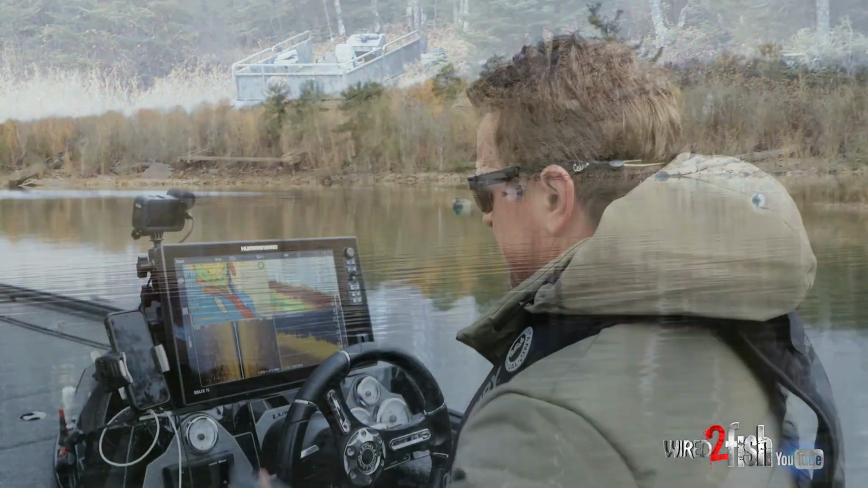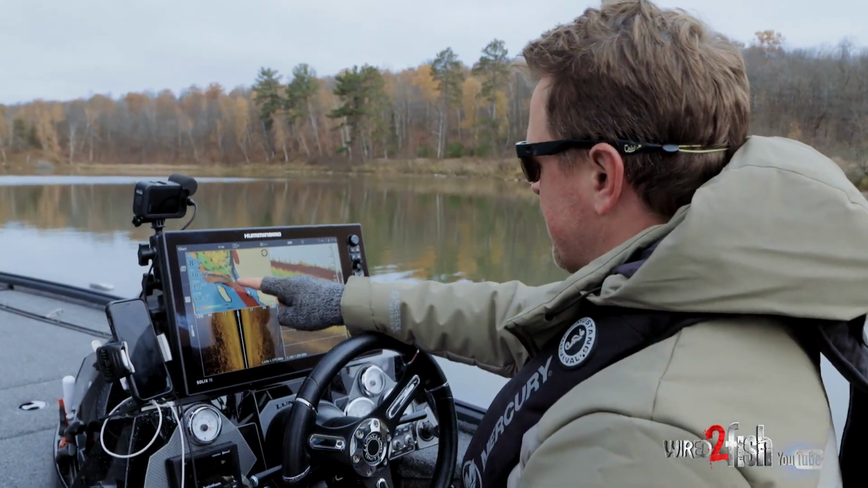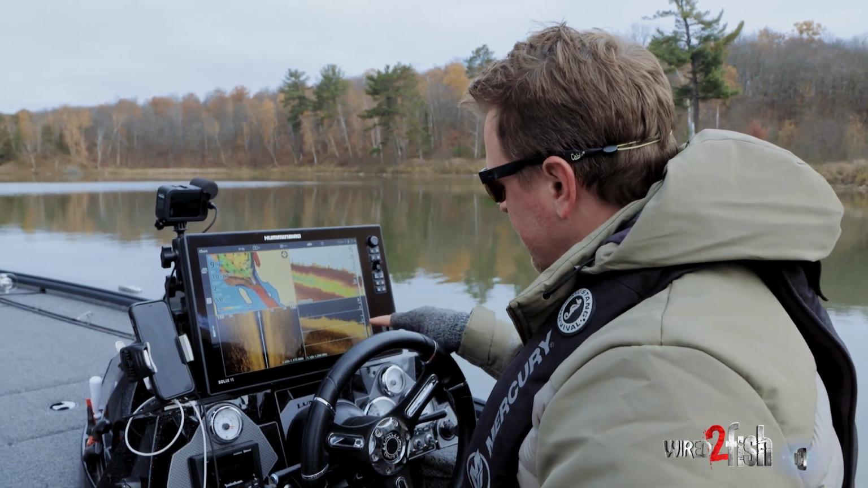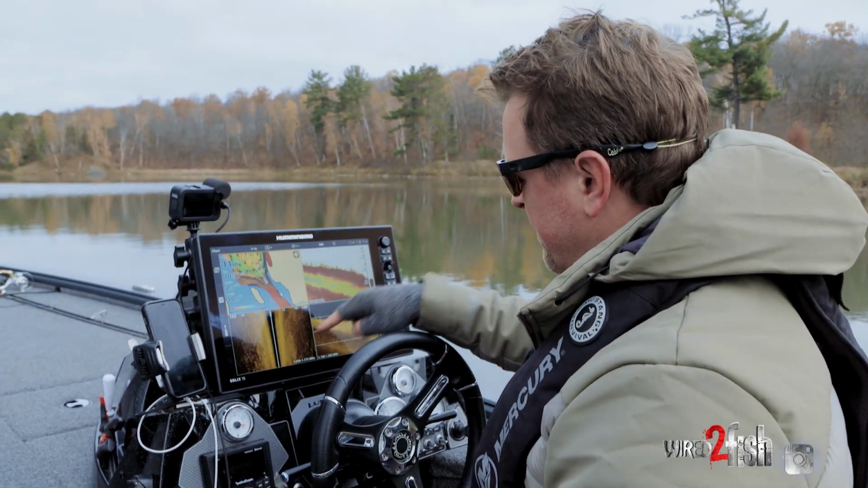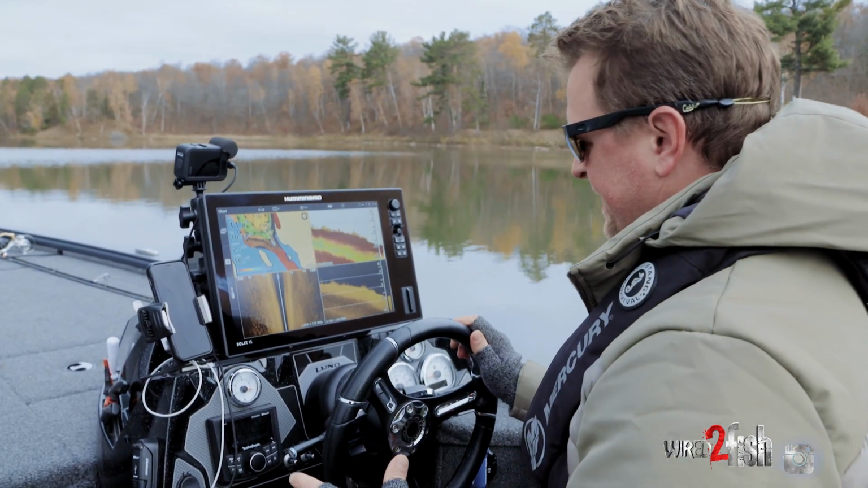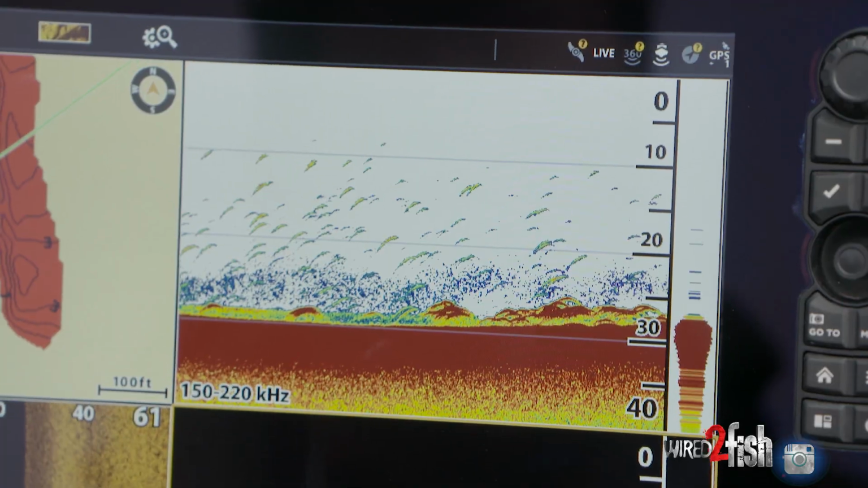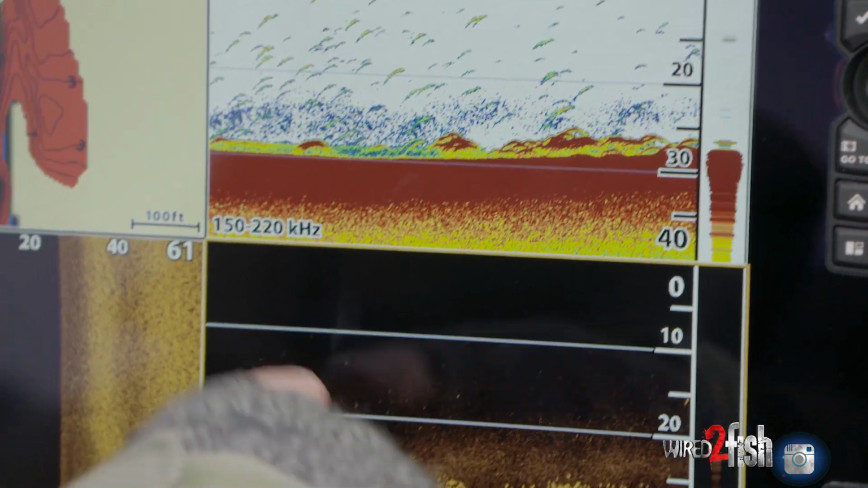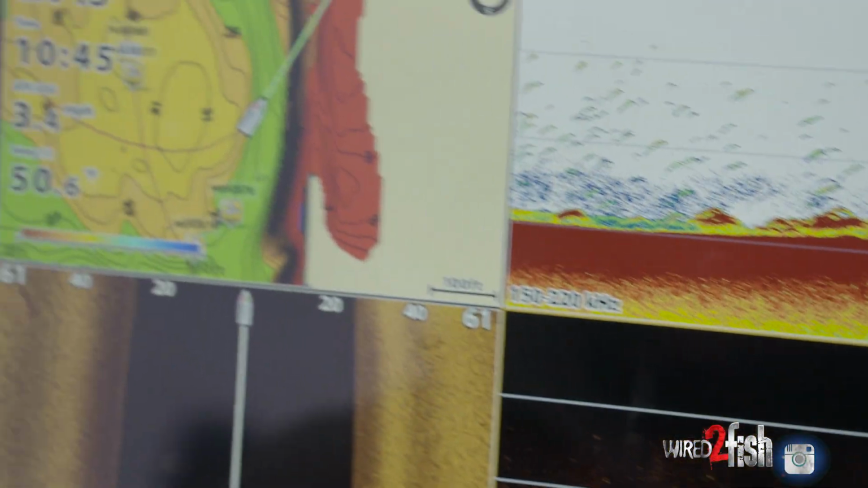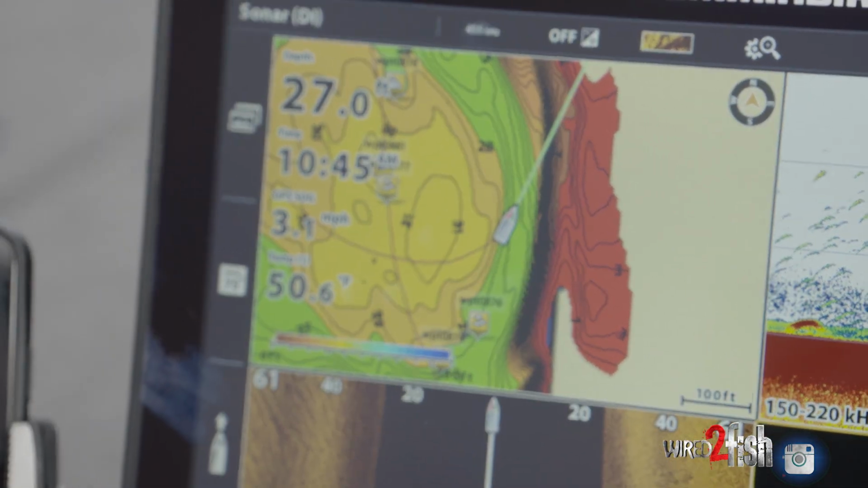All right, guys, you can see I have custom mapping on this screen here, the upper left quadrant, 2D sonar, down imaging, and mega side imaging. This is a Humminbird Solix 15. That 15-inch screen allows me to have every one of those technologies up at the same time, which makes it nice to learn the technology, to do quick associations between each.